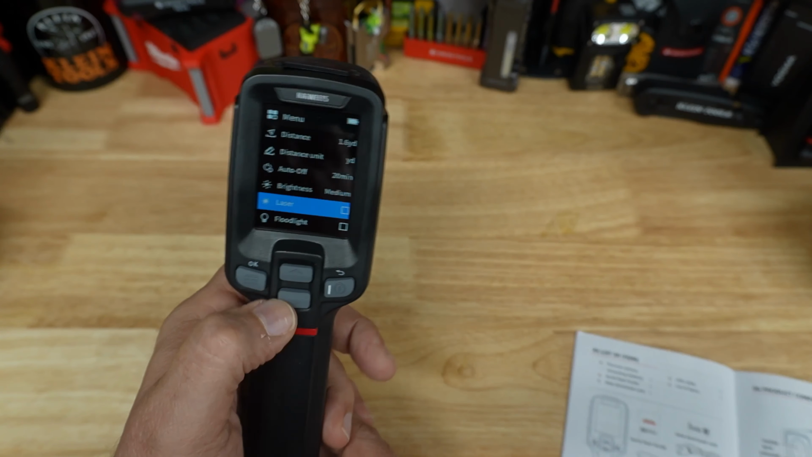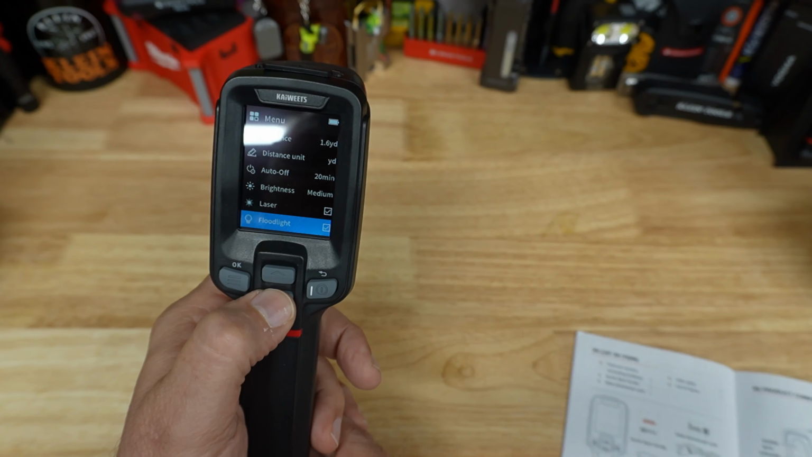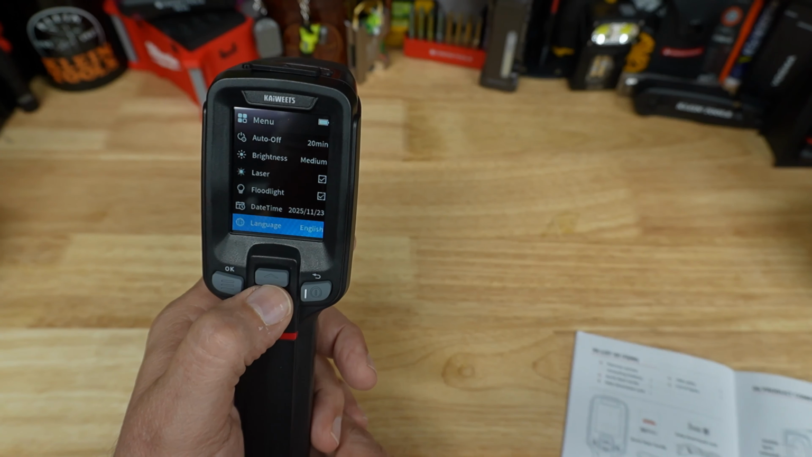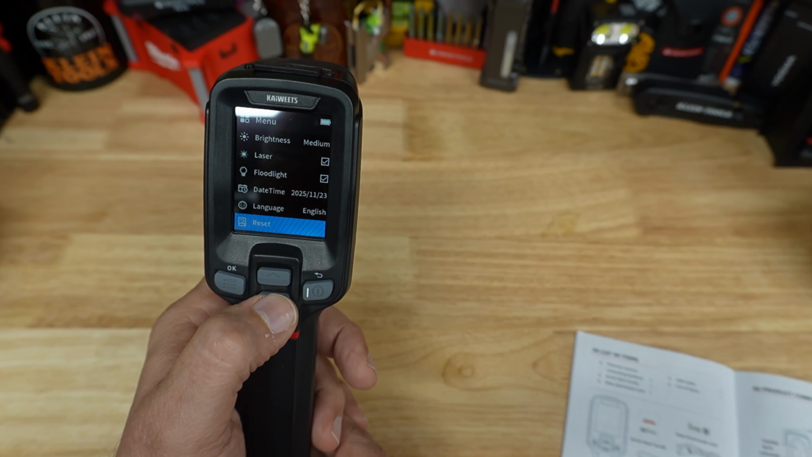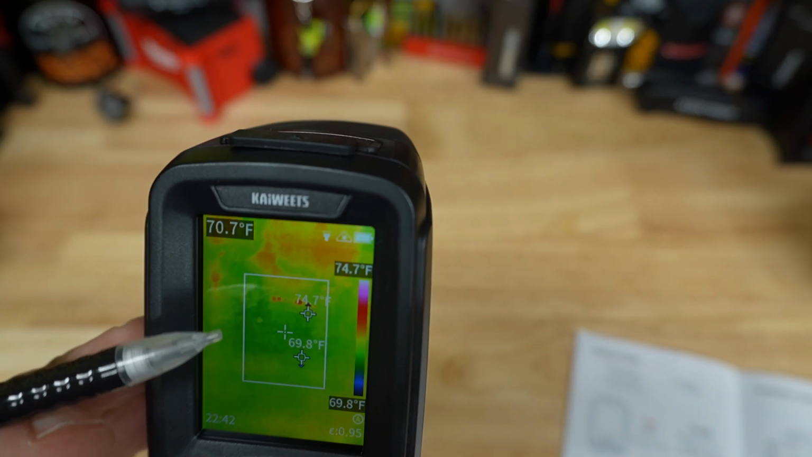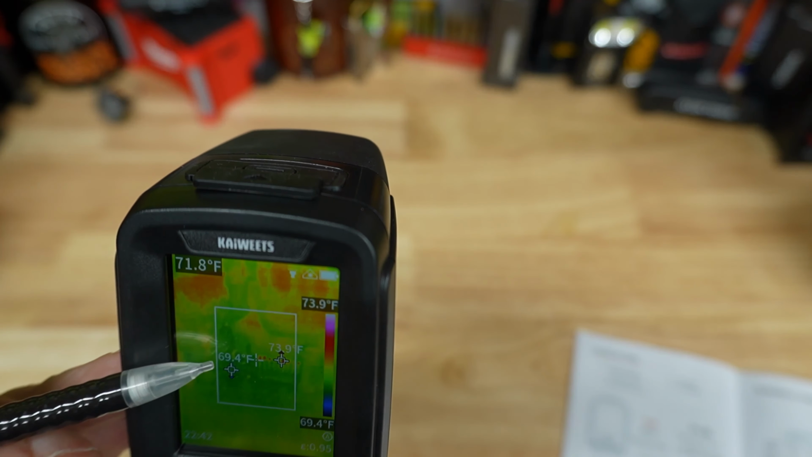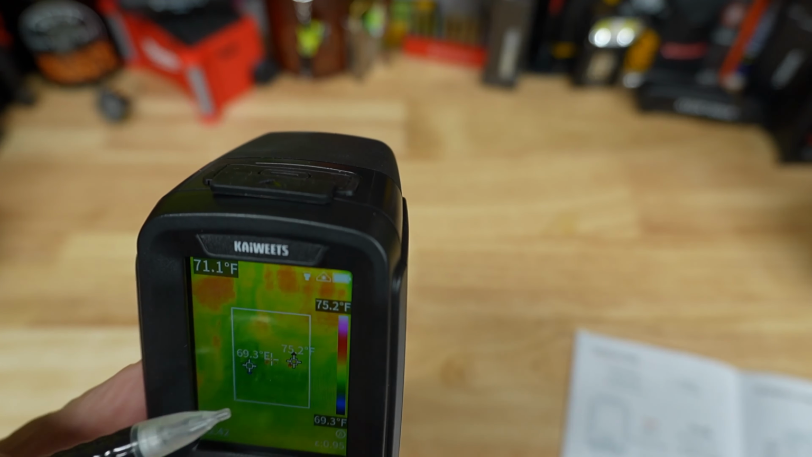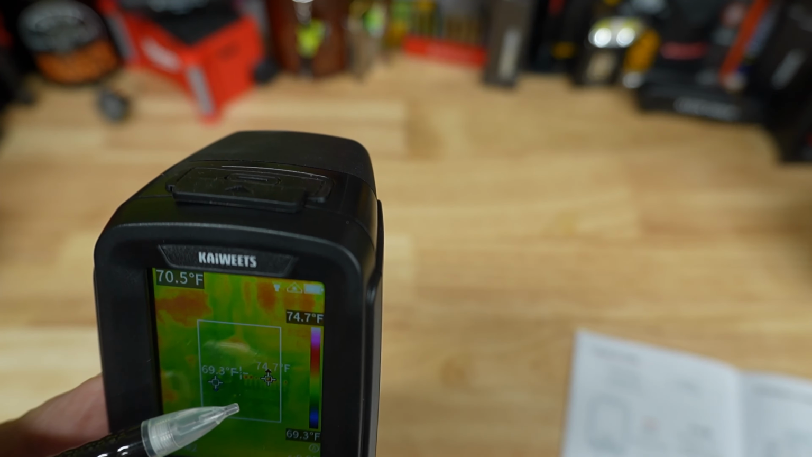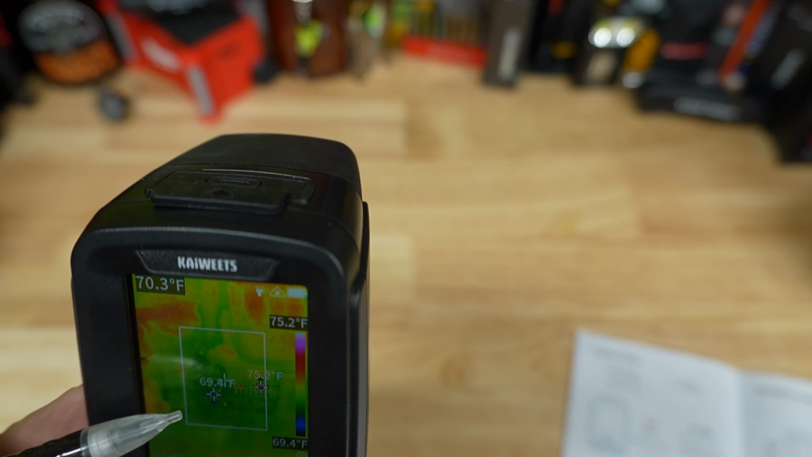Laser. Do I want a laser? Yeah, I'll click yes. Floodlight, yes. Date and time. Language, English. Reset. Okay. You can see the screen now. We've got this medium bar here. This is where it's going to register your high and your low temperature. Right now, it's reading the high at 74.7 and the low at 69.4.